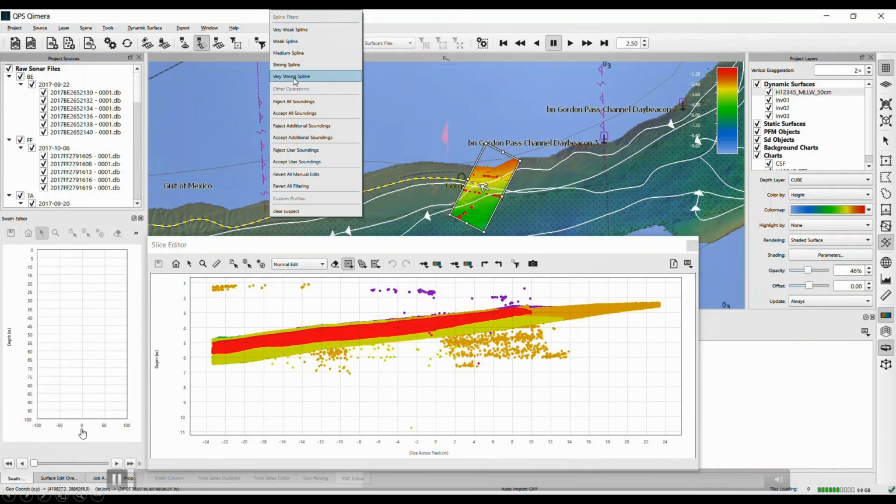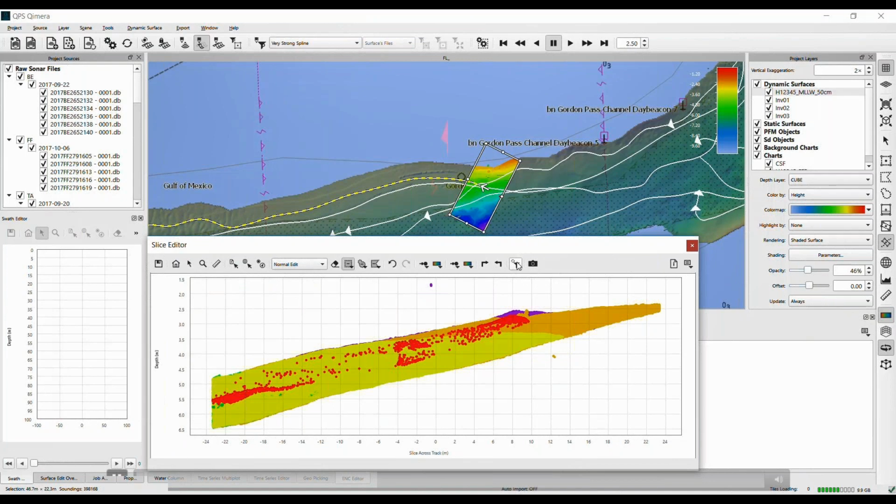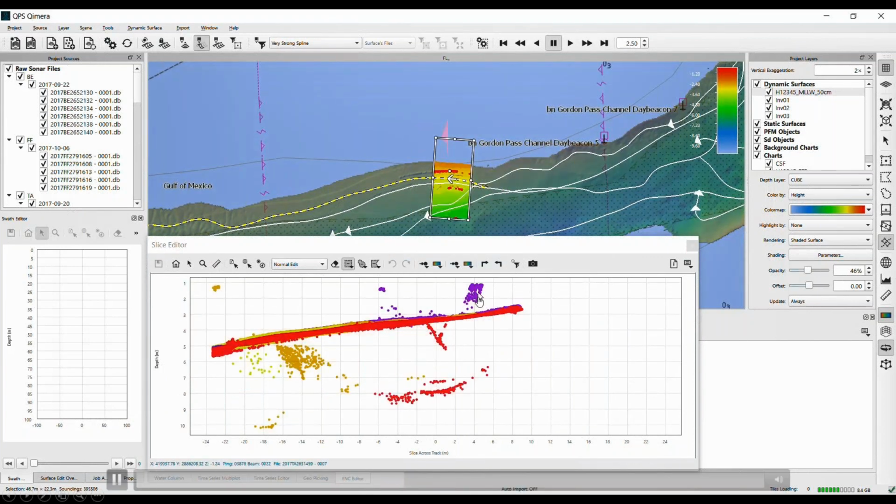And so I'm setting that to a strong spline, and one click, and most of it's gone. There's a little bit remaining. I'll just get that. And then if I move on, notice I'm updating with each step. This is a 50 centimeter resolution cube grid. So this is not an obstruction here.